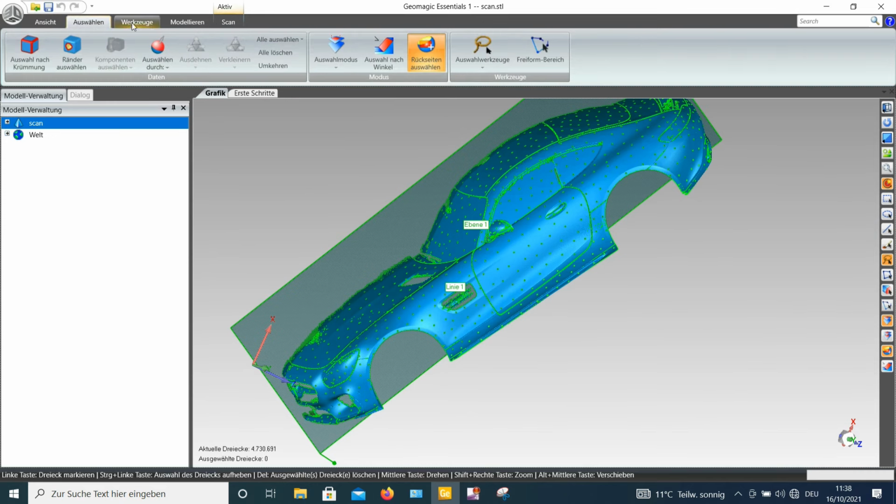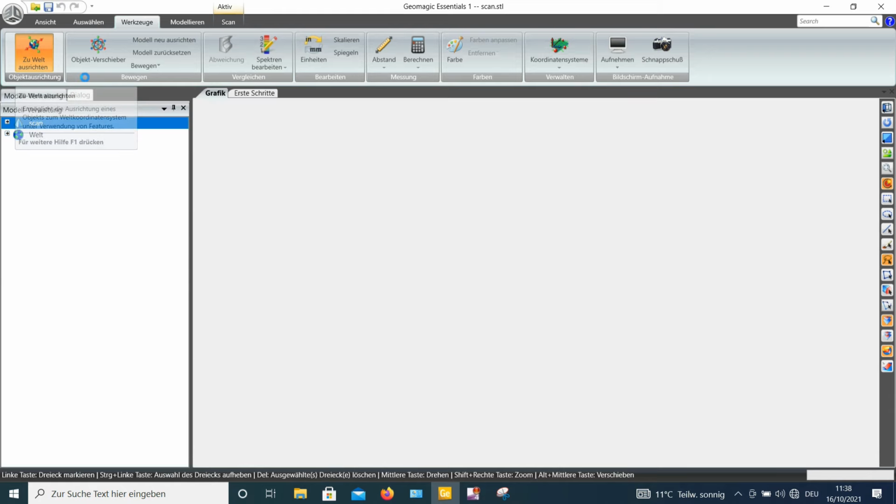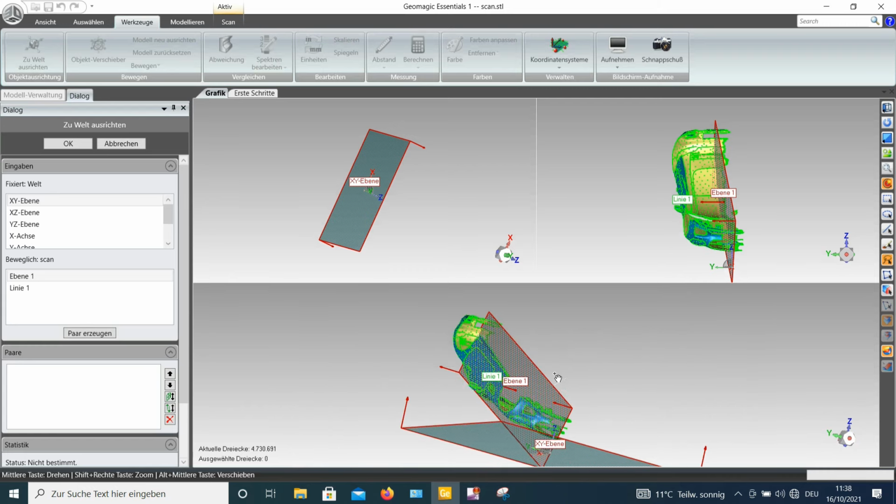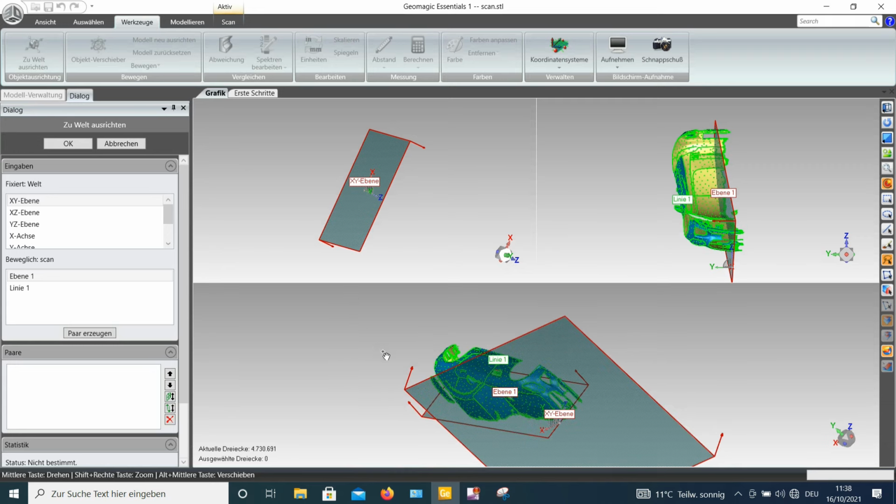To do so, I have in tools, in the English version, orientation to world coordinate system, and I can pair right now my created features, for example with global features. I didn't create any additional ones, so global features are fine. I actually want the roof to go in Z direction, so I will do a pair of what was created.